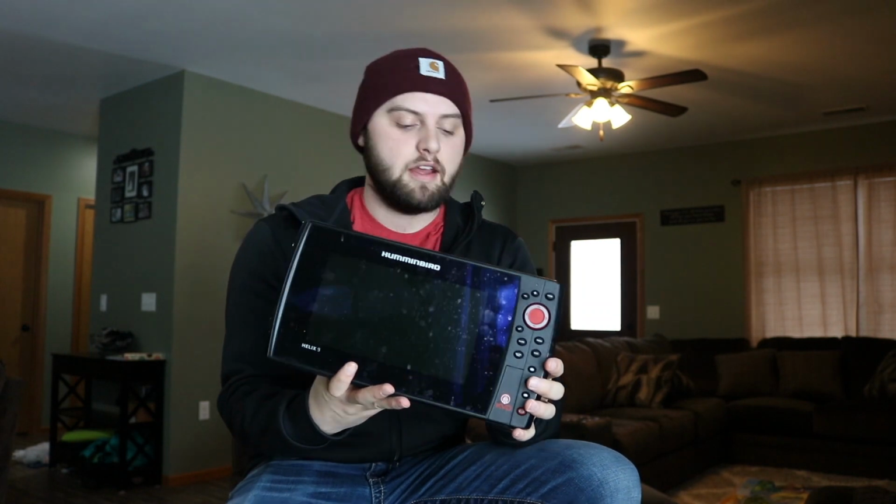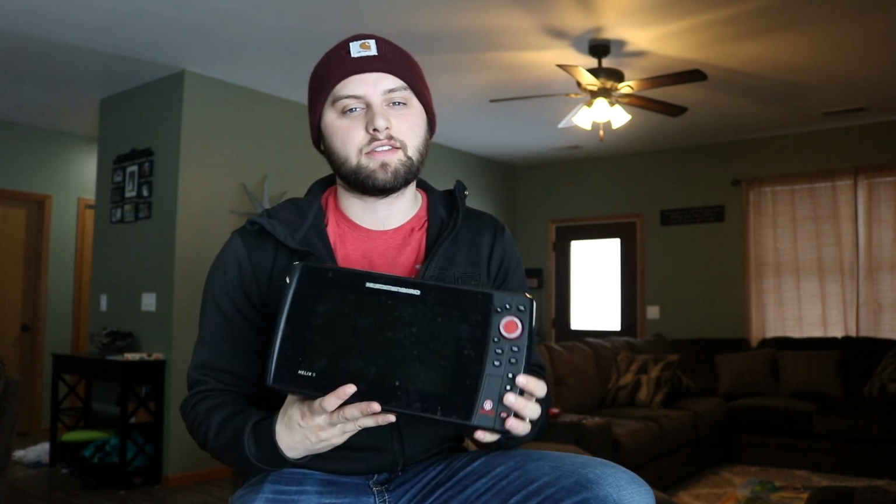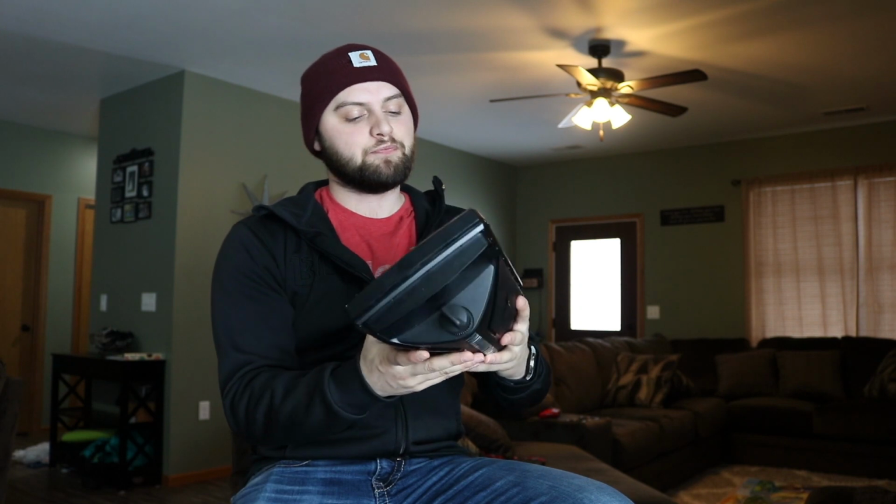This is actually the KVD model. You notice it's got the red accents on it. It didn't cost me any more than the other. The only thing you get with a KVD model is a few lures in the box with it, and it's got red buttons on it. It's really nothing special. But like I said, the imaging is a lot more clear on it.